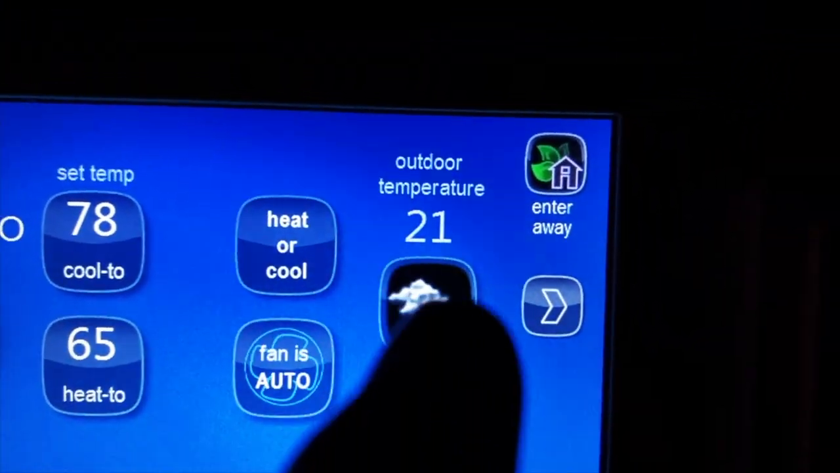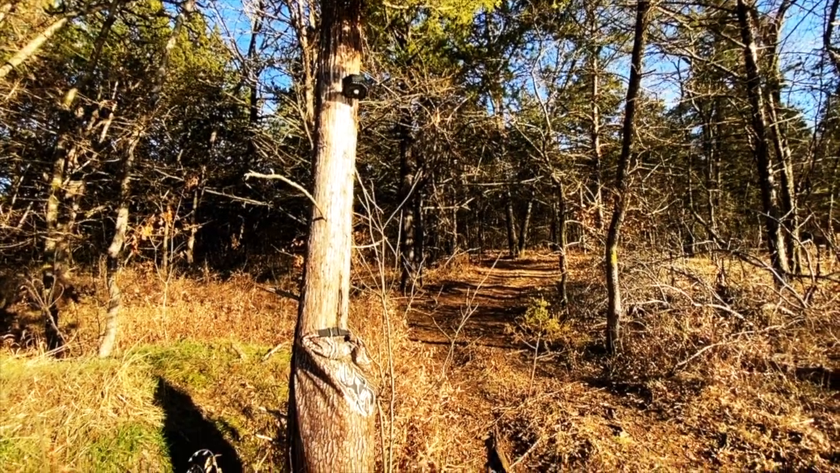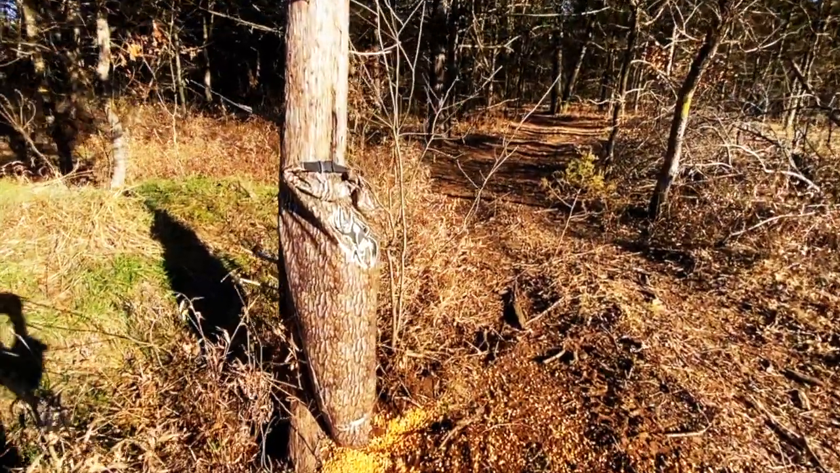7 a.m., 21 degrees. I just shot that hog from the front of the house. Are you judging me, puppy? Am I a weenie because I don't want to go out there? Thought I would run a fun experiment as I'm babysitting this property for the next couple of days.